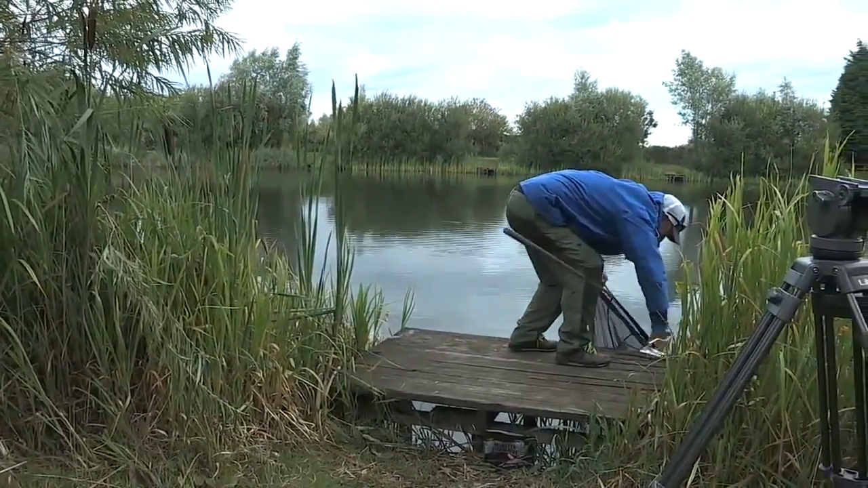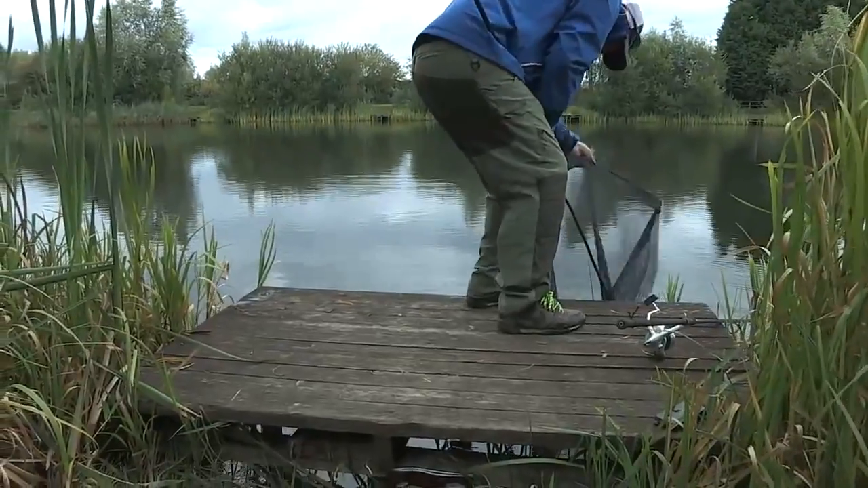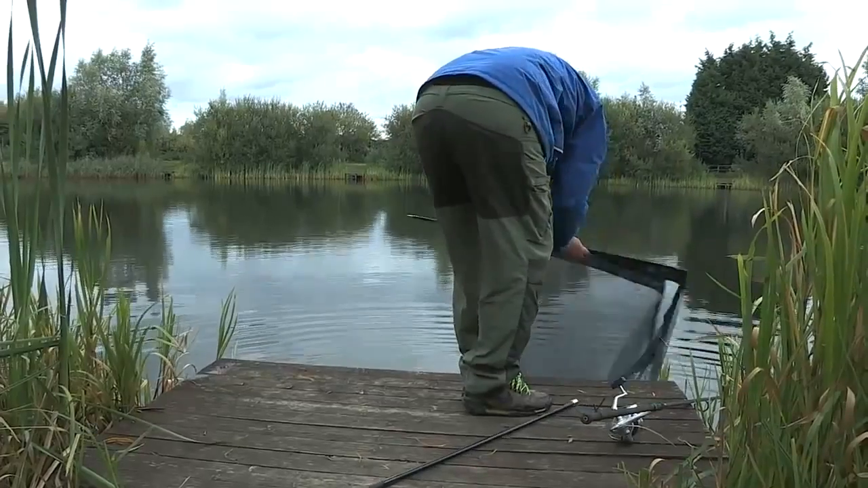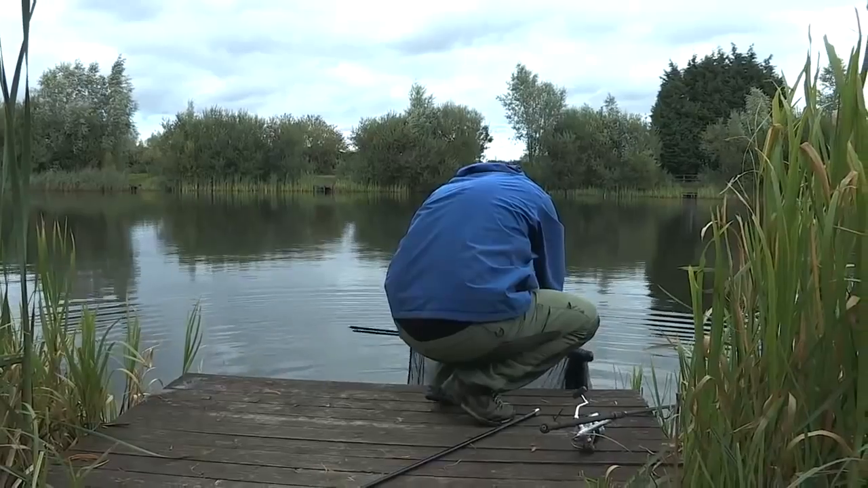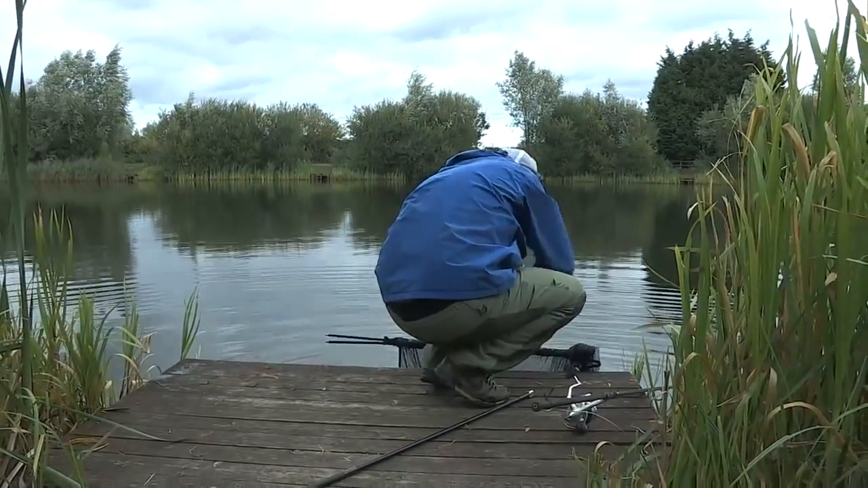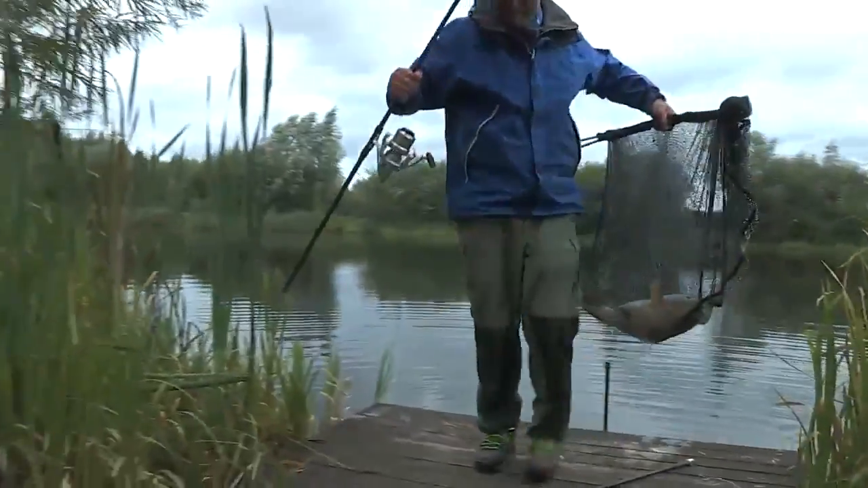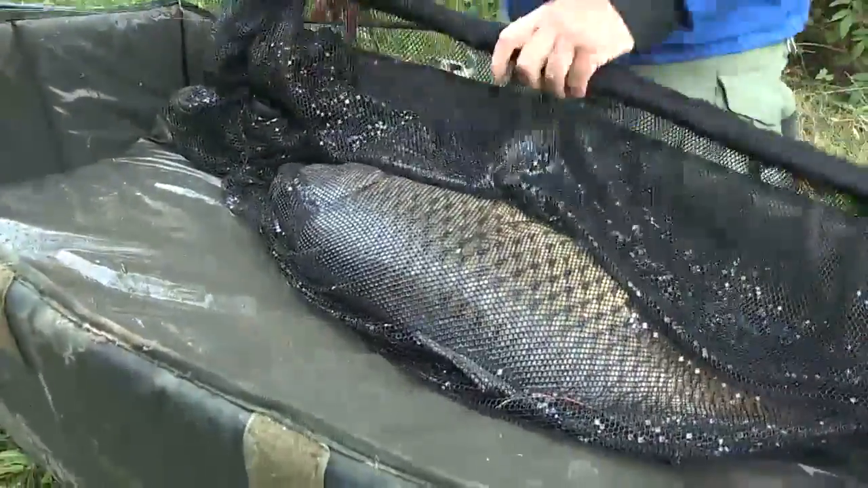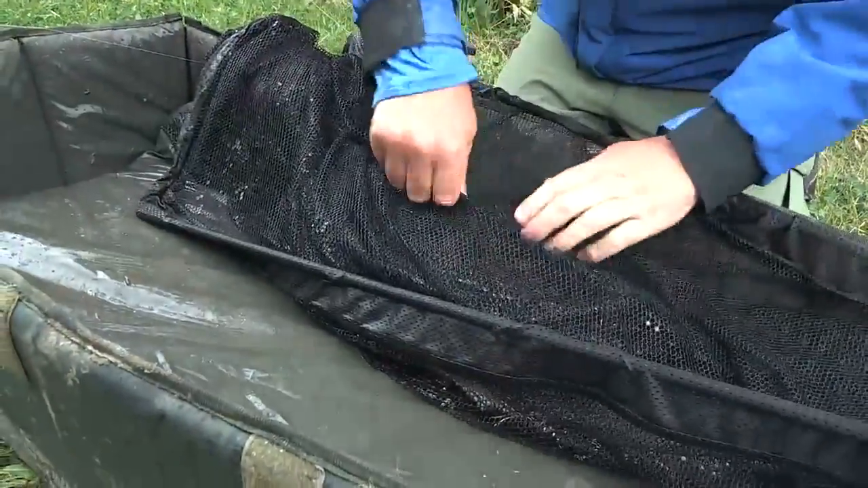Oh dear. Oh, she's a big fat common. Just make sure all of her fins are tucked in. She's perfect. And oh yeah. Hello, girl. Tell you what, she's like opening a Christmas present.